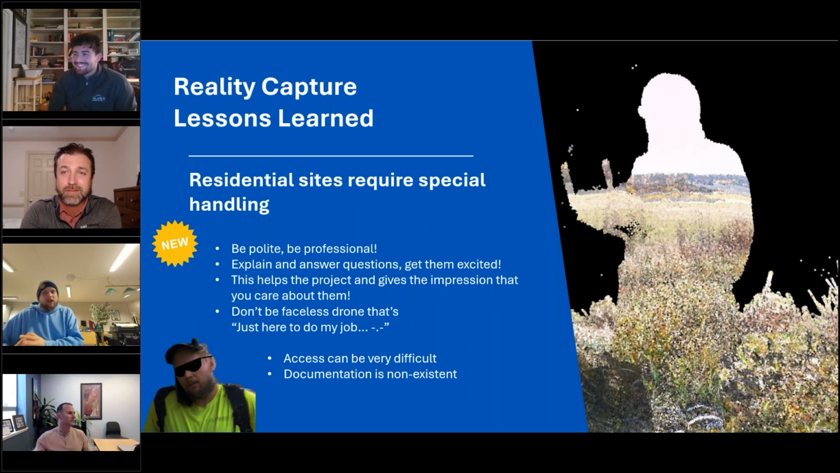Yeah, we talked about that a few slides ago, about planning those sites and planning how you're going to do it and how you're going to scan them, and those methods affect the actual workflow. And residential sites are like a whole other thing, so they require a little bit of special handling.